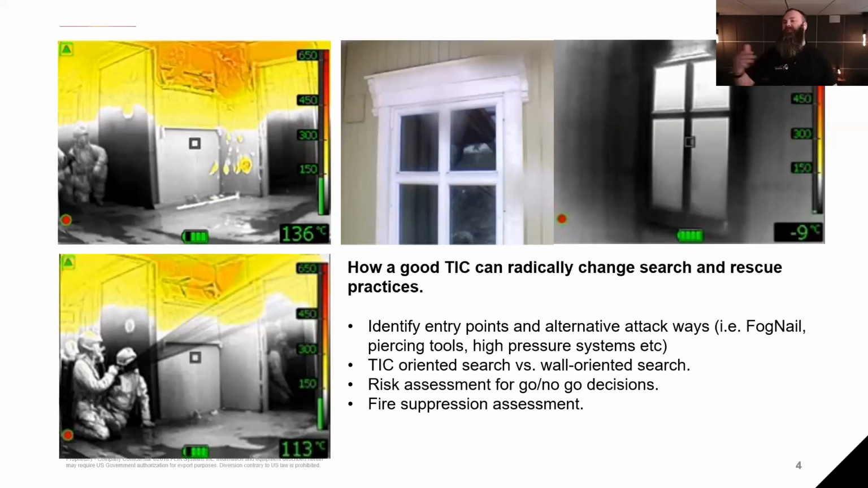So the risk assessment, if you want to go or no go, or cool or not cool when we get to fire suppression, it's a game changer if you go from no TIC to a good TIC. And as we said, fire suppression, now I can see where my stream is going. I know where the water is hitting and so on. And we'll get more to that. But these four key areas have been a really big thing for me to try to implement in training and in how I think about tactics and methods on the fire ground.